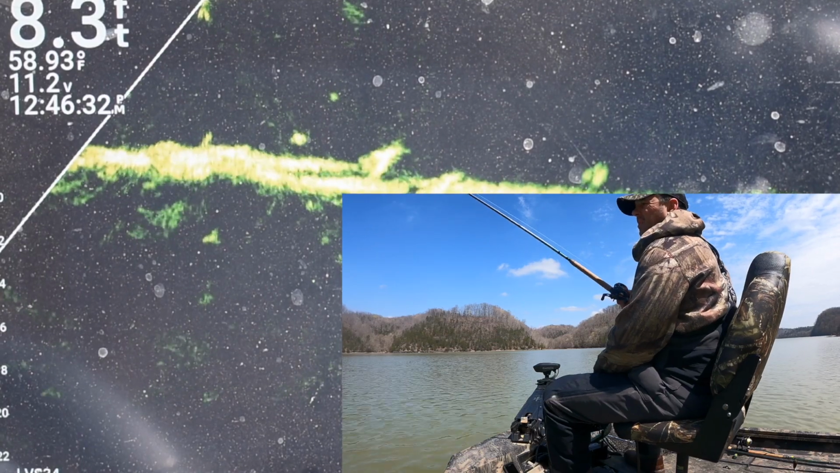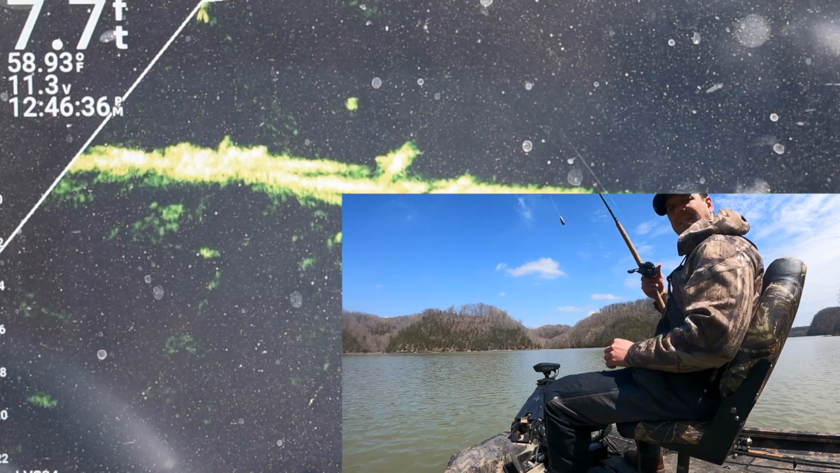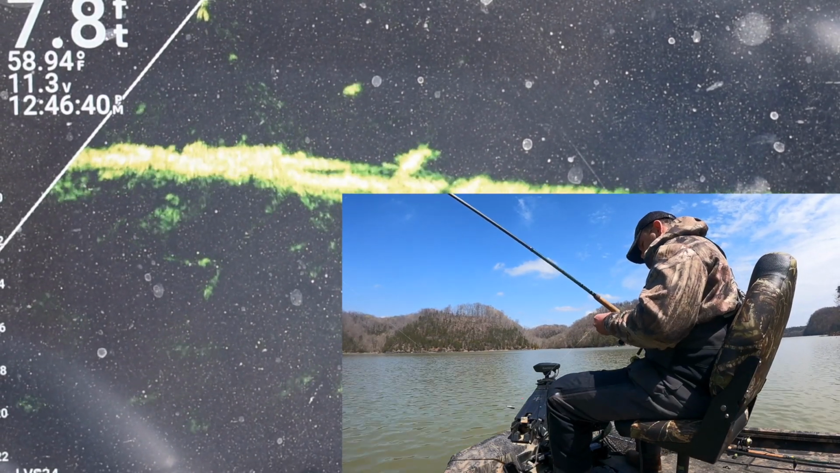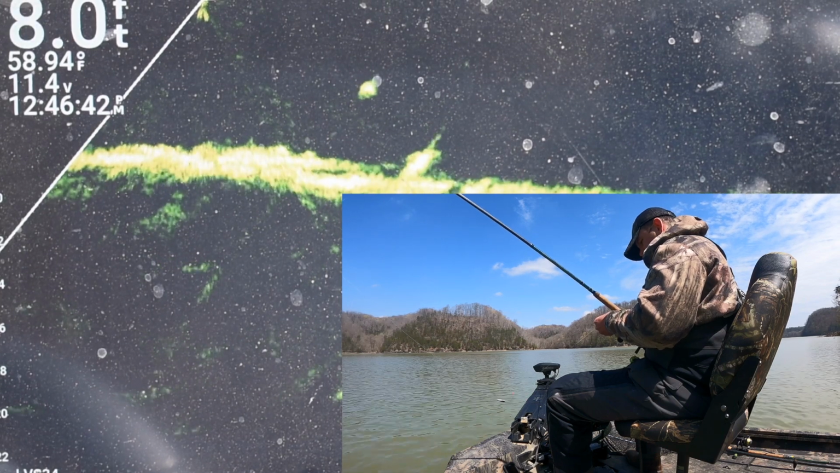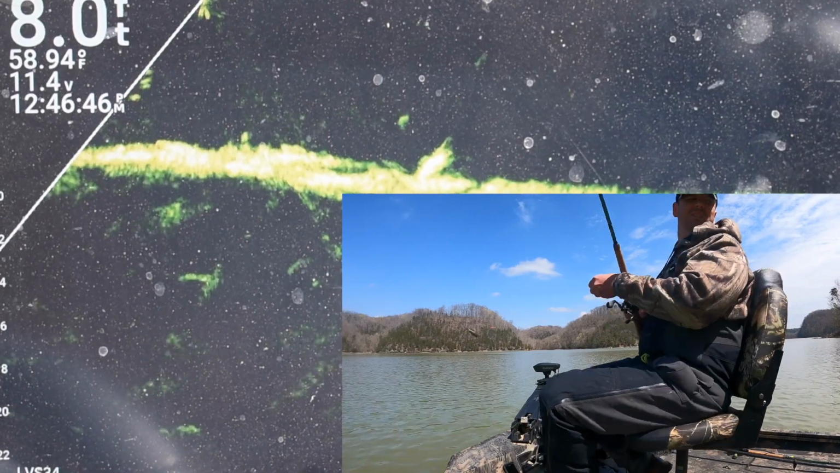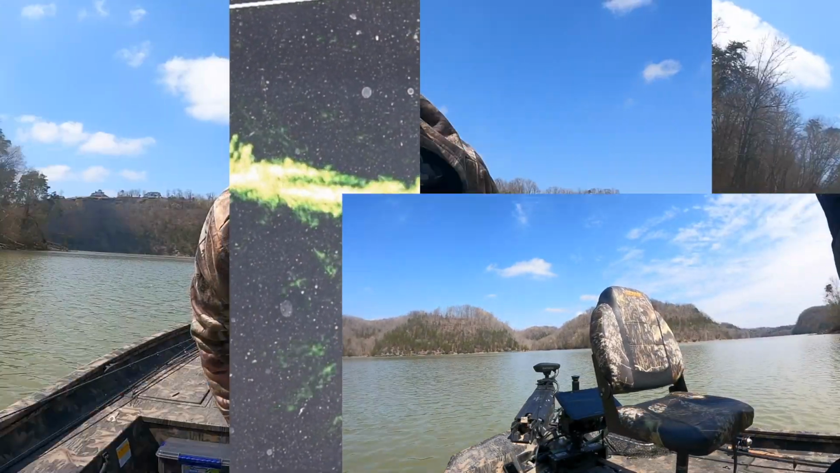He just hit it and quit it. So aggravating. Look, good stinking fish too. We'll put that on the camera. GoPro, stop capture.